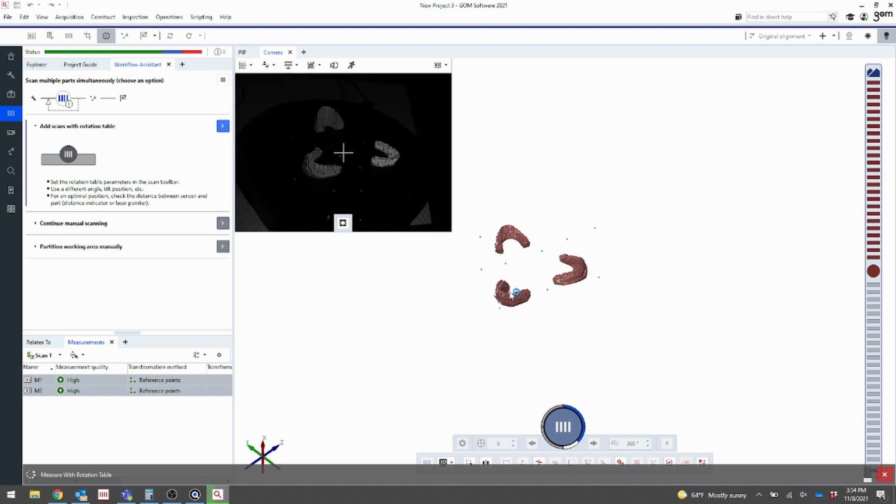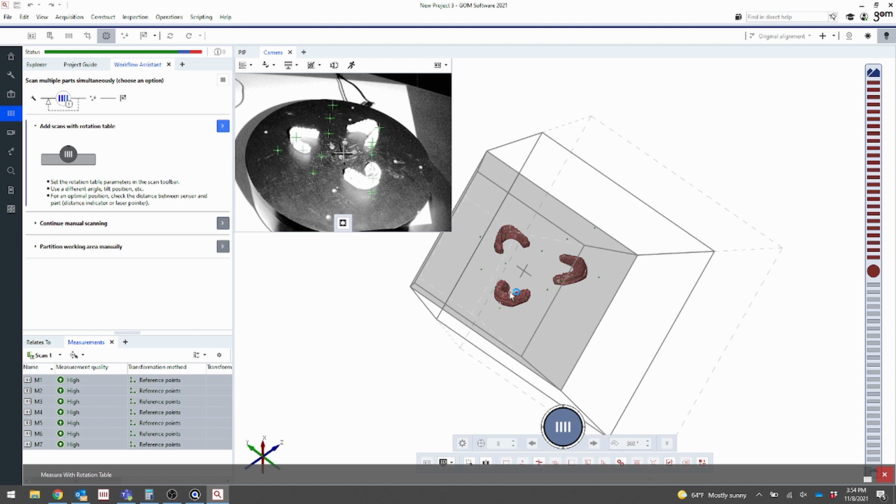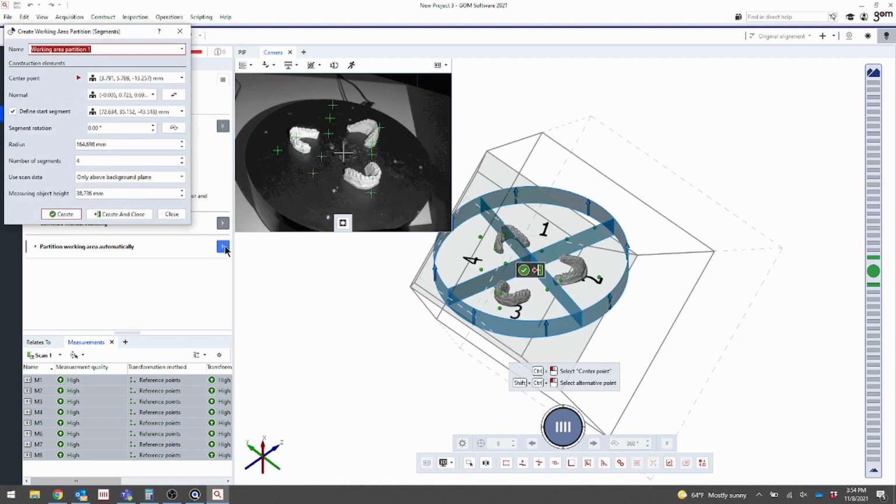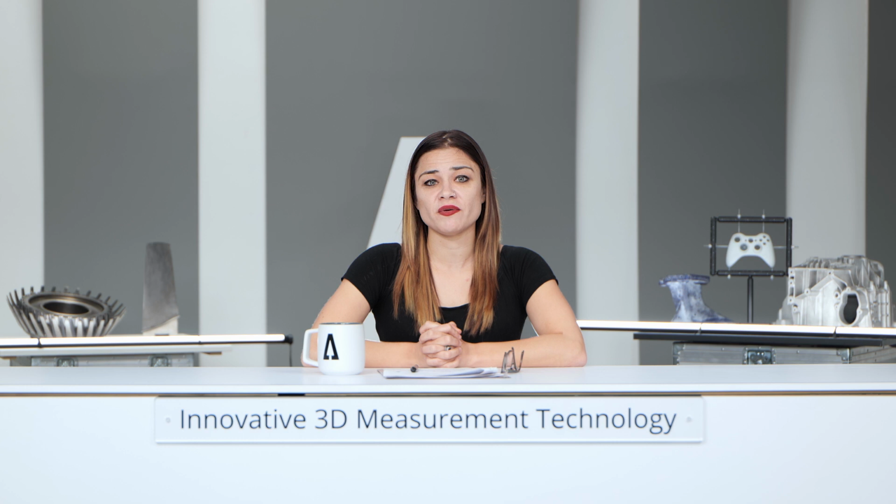Place the parts on a rotation table and scan them all at once. The software will then recognize the parts and have each part polygonized as an individual mesh that is easily transferred into an inspection template. You can even divide the working area into segments or cuboids to create more efficiency in your process. If you need to turn your parts to measure multiple sides, or if you want to create a template from your setup to further speed up your process, you simply apply and measure reference points before you begin scanning.